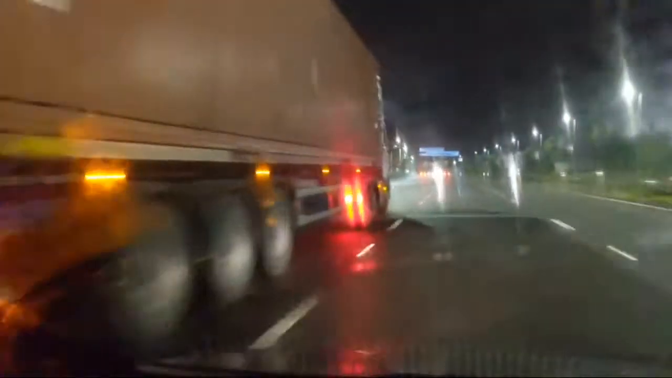Well, this lorry is currently in the wrong lane, so I'll pull out, see if he pulls across. She doesn't, but there's no one behind me, so I can pull out and then pull back over. See if he follows my lead. Nope, he stayed in that lane. Oh, now he's coming across. Better late than never, I suppose.